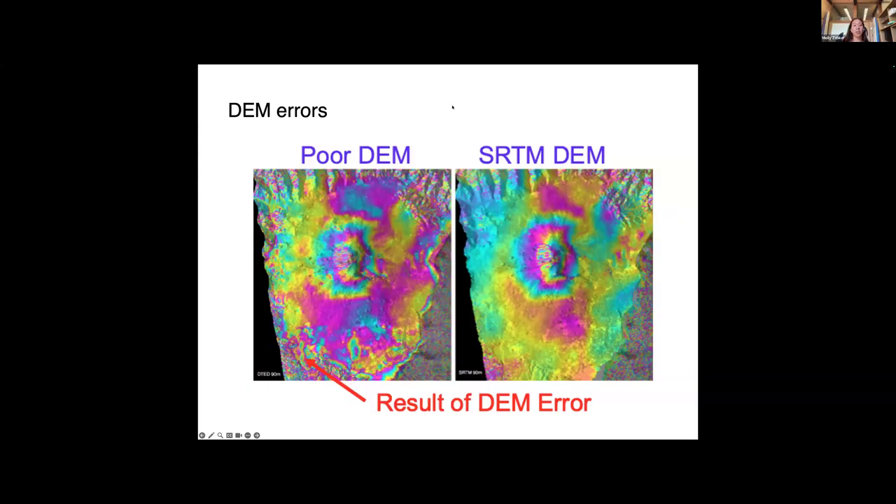So another form of error that one might see in an interferogram is due to the inaccuracies of the DEM. So this is an older version of a DEM, and you can see outside of, I assume this is a volcanic region, you get these extra fringes or phase values associated with the inaccurate DEM.